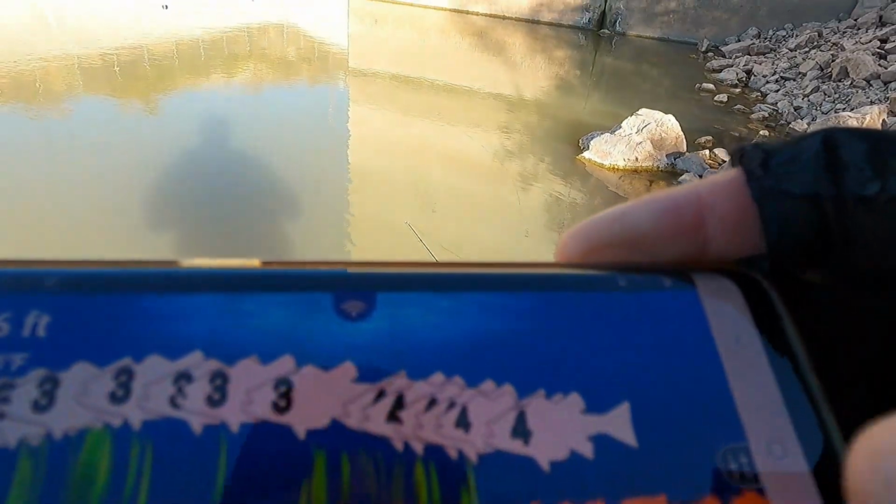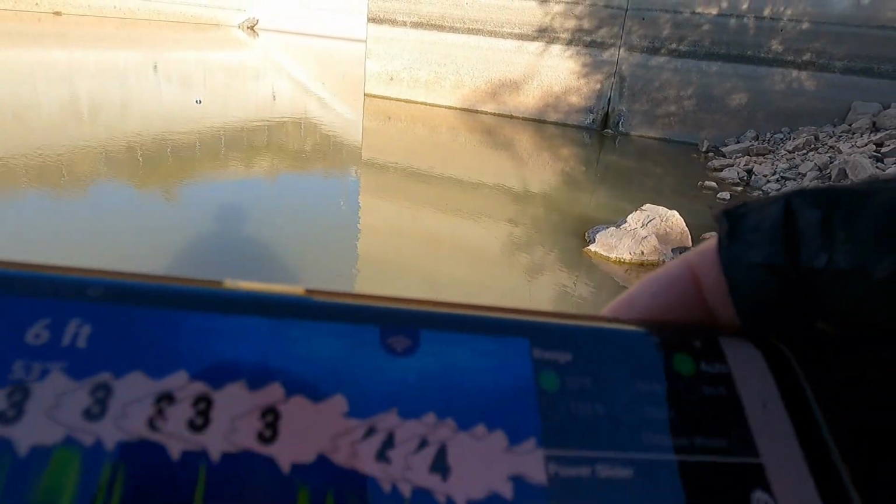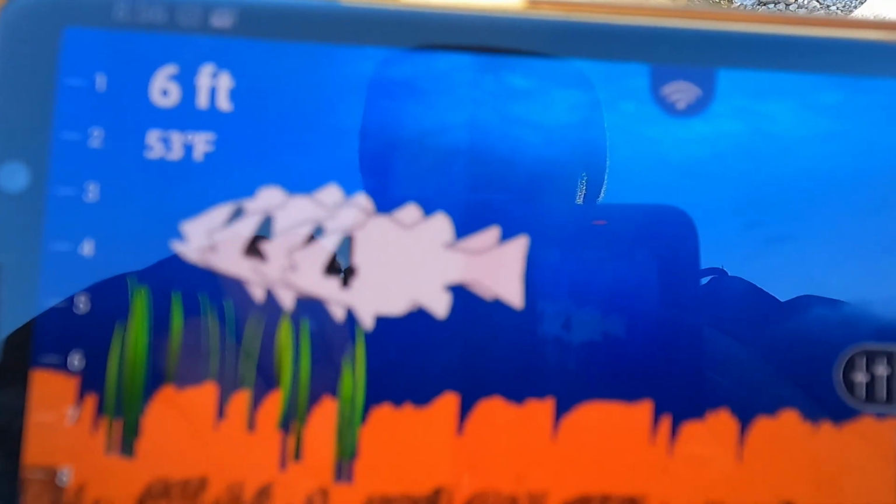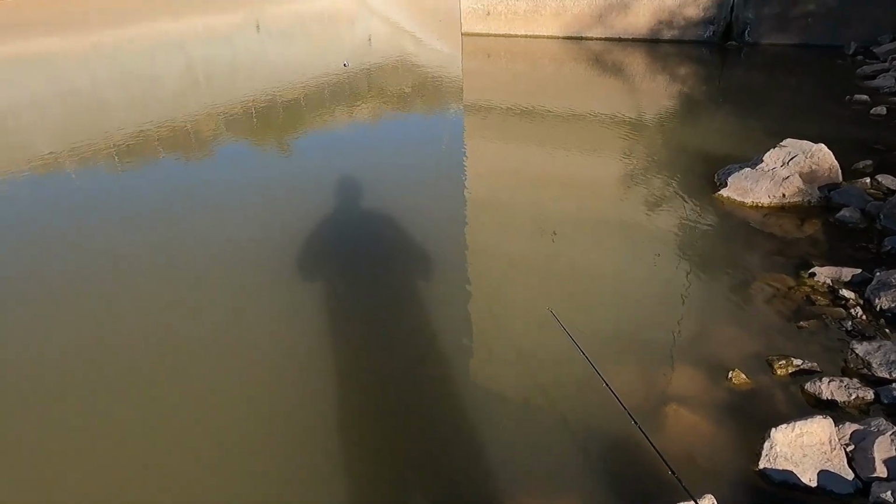There's some at 4 feet. It's 6 to 7 feet deep, so they're halfway down the water column. Man, there's a bunch of them just lined up. The fish sensitivity's at 1. It's pretty low, so those have to be some decent sized fish, I would assume. The fish finder's coming up out there by that wall.